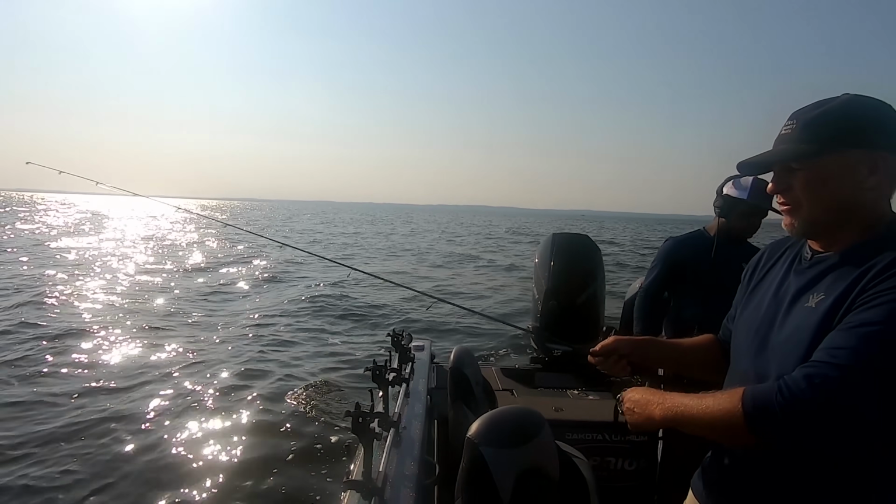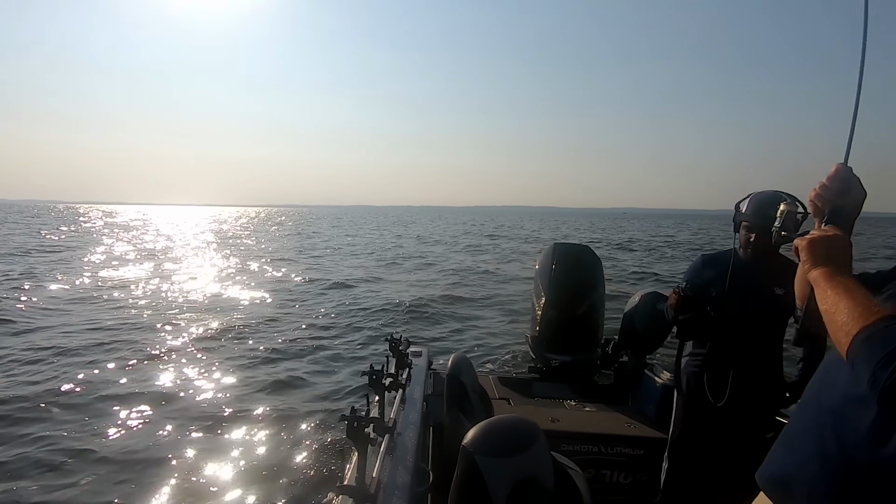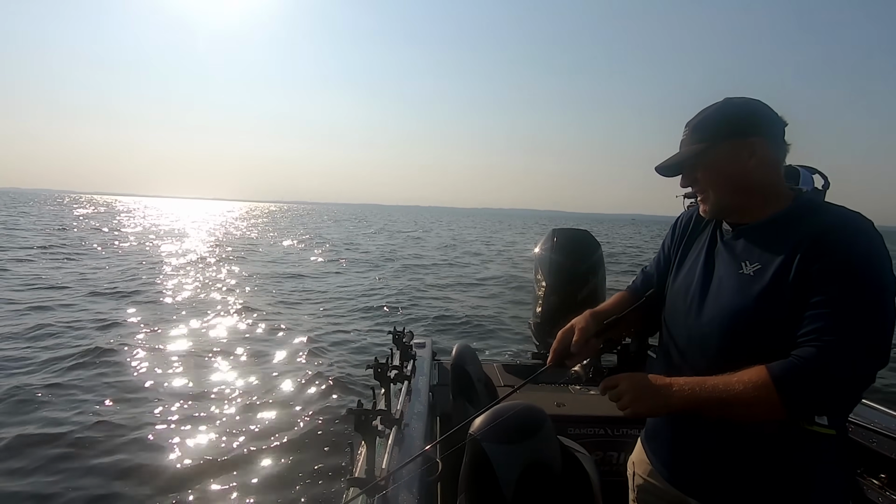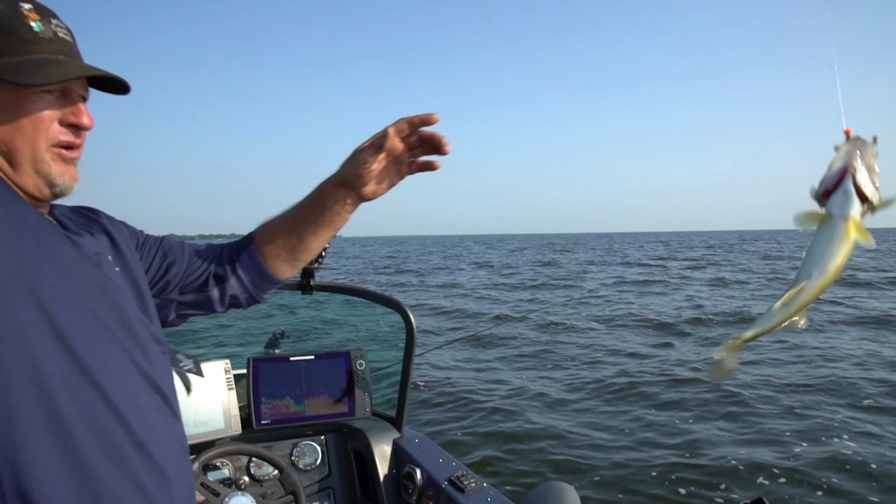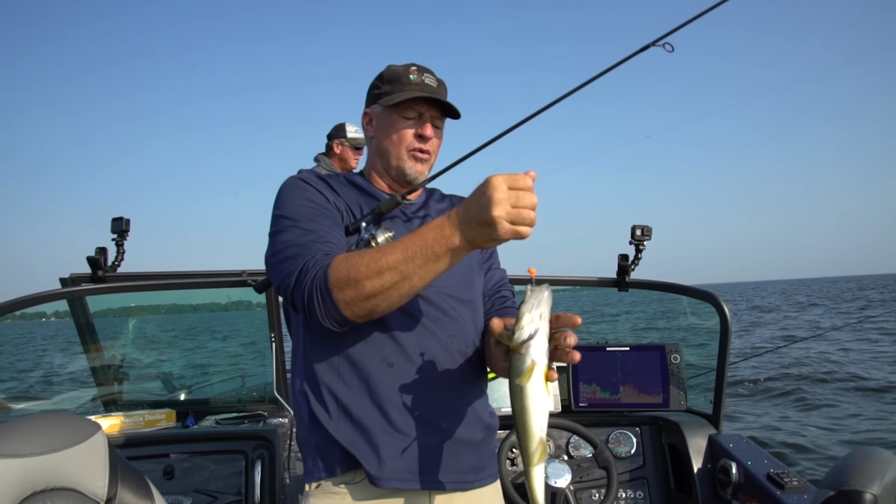There we go. Feels like the right flavor. Yeah, nice fish right there. There we go, nice fish right here. Let's flip them up. Perfect right there. And I had a bite the cast before this.